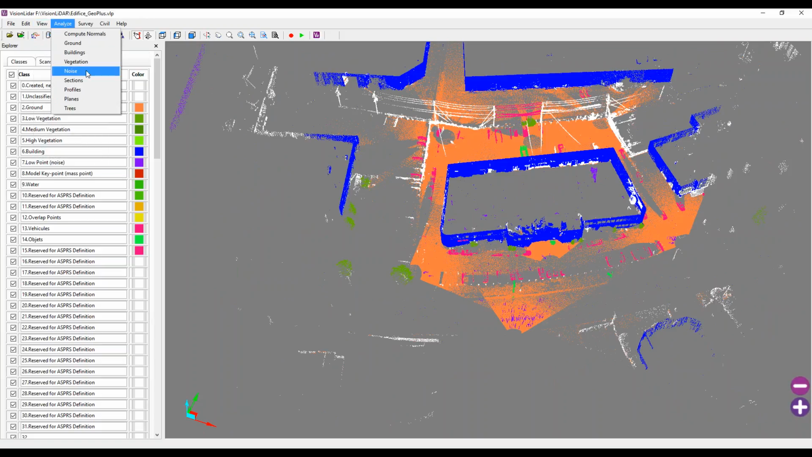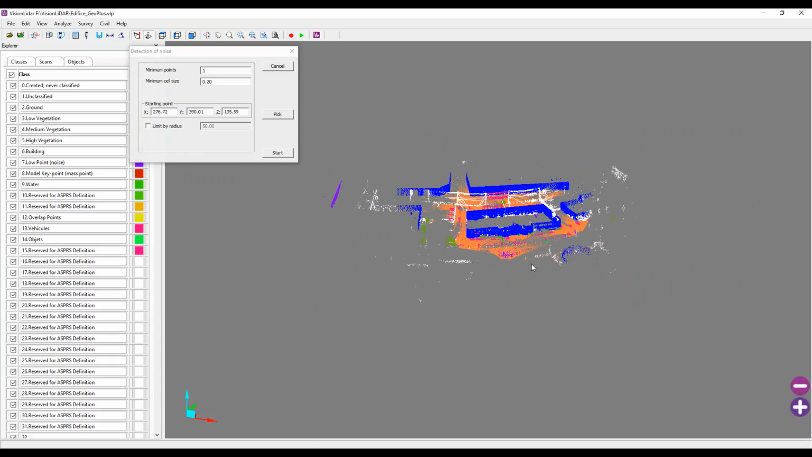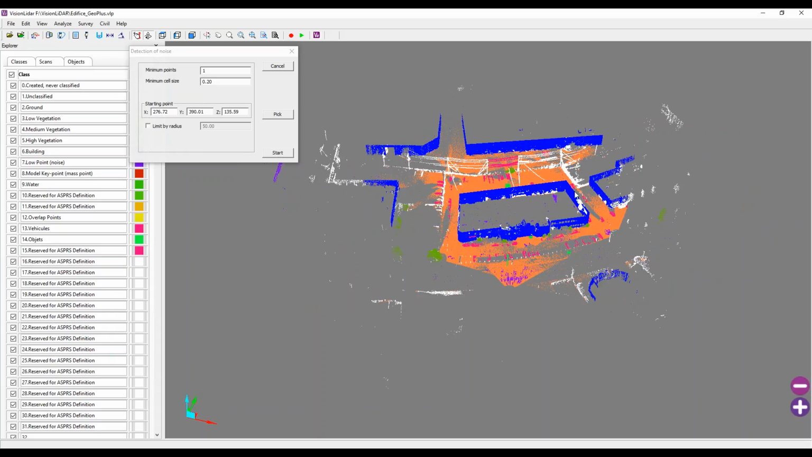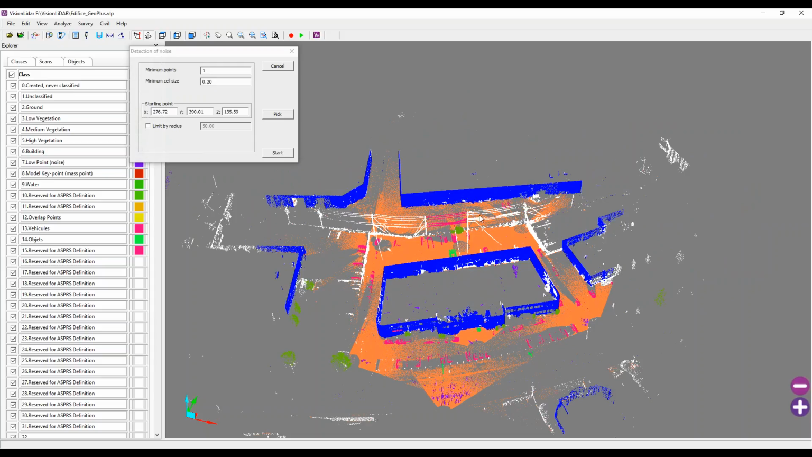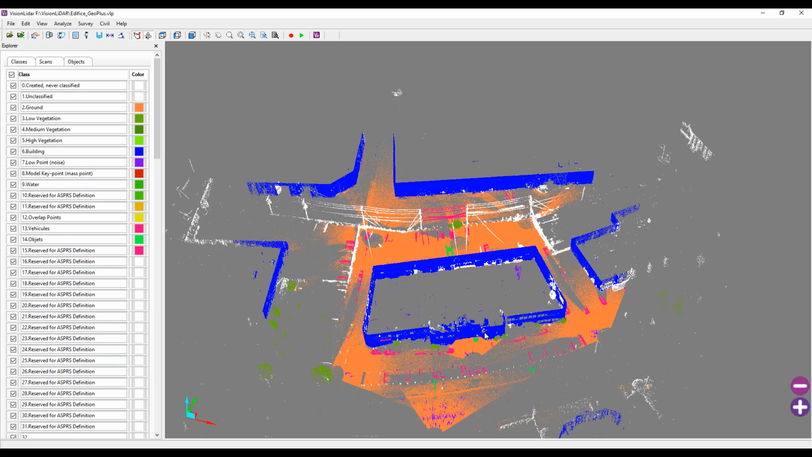And finally, we have a noise detection, which is going to detect isolated points in my point cloud. It's going to send them to the noise class, which is the low point, or class number 7. This tool will help find and isolate, for example, atmospheric noise, or any erroneous points in your point cloud that you may have.